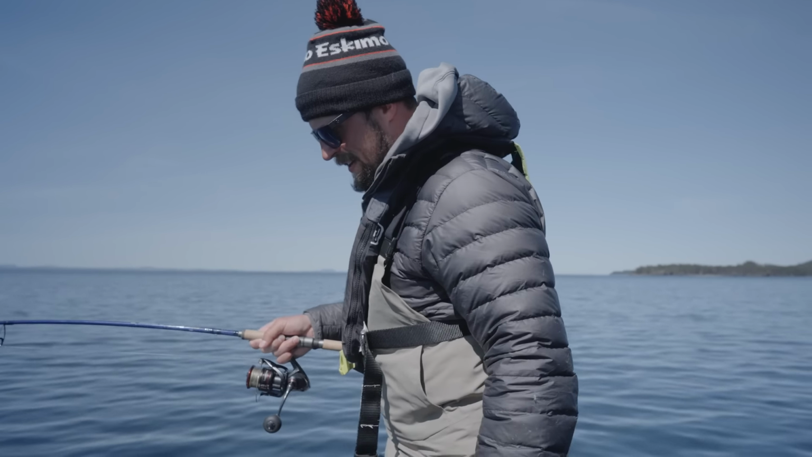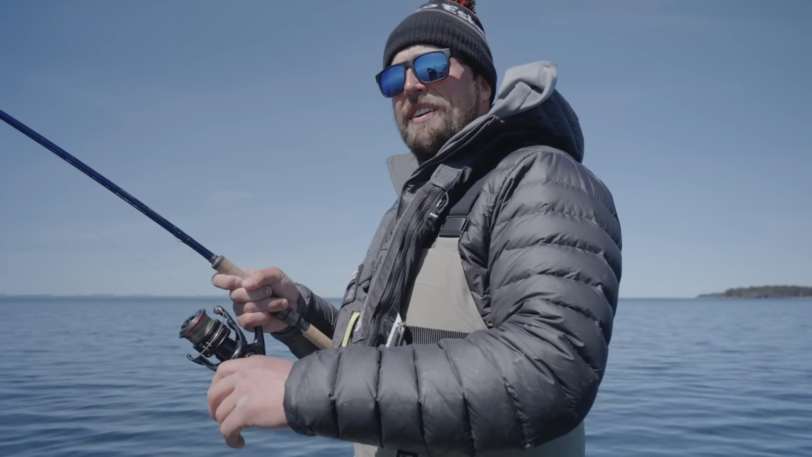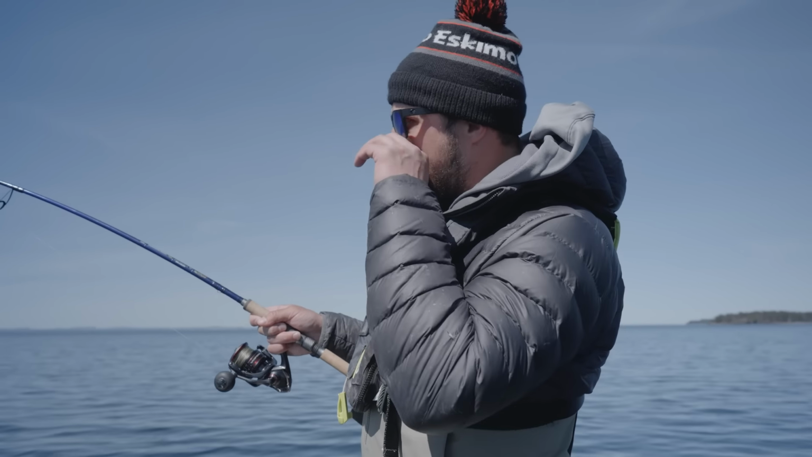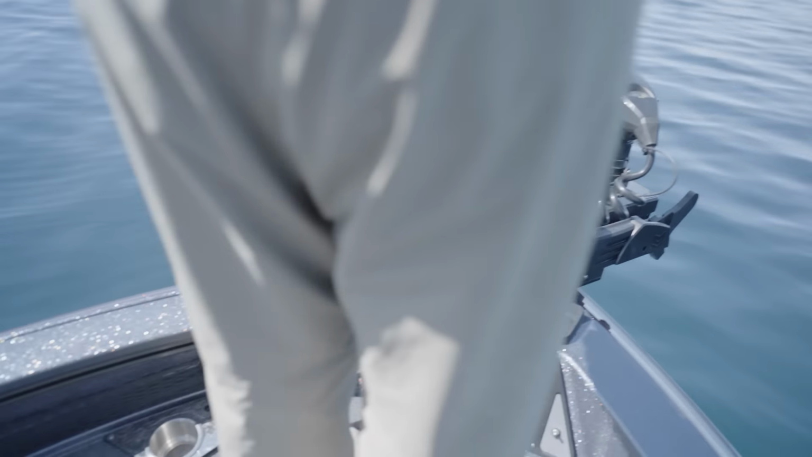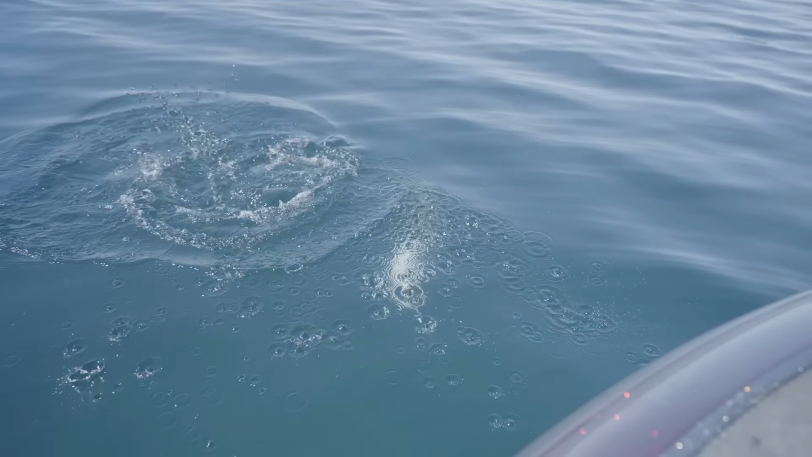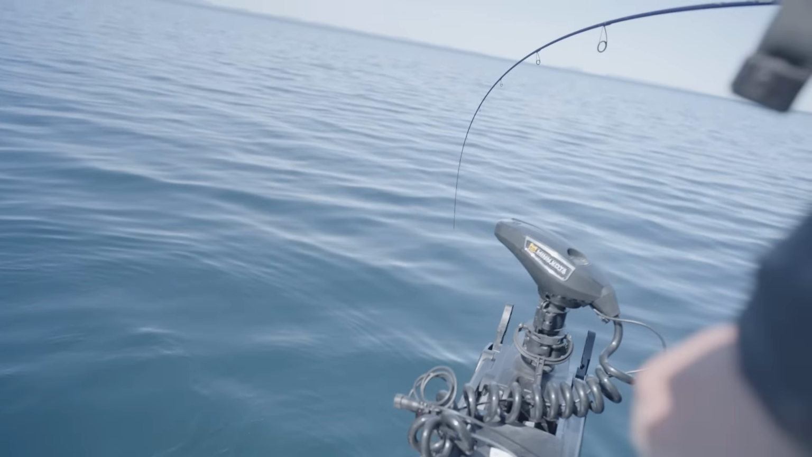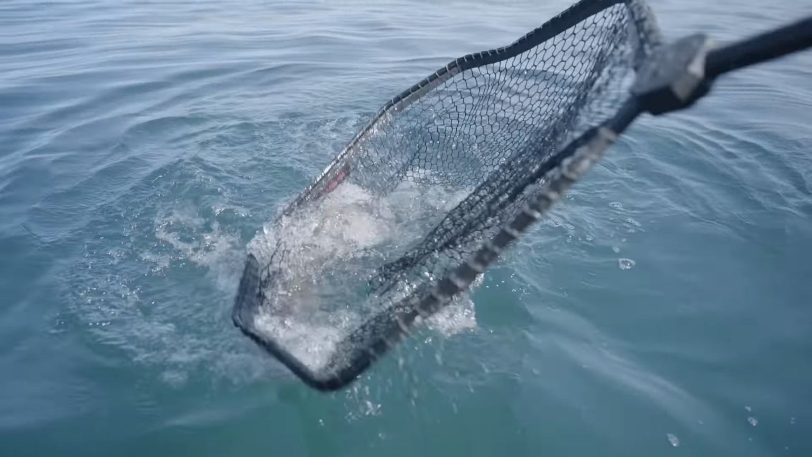It's another good one, man. Nice fish. They're all nice when you're catching them on 7-foot St Croix walleye rods. It's way bigger than I thought it was. There we go. Look at that trout. Man, you just can't stop them. There's just nothing you can do when this fish wants to go down. There we go.